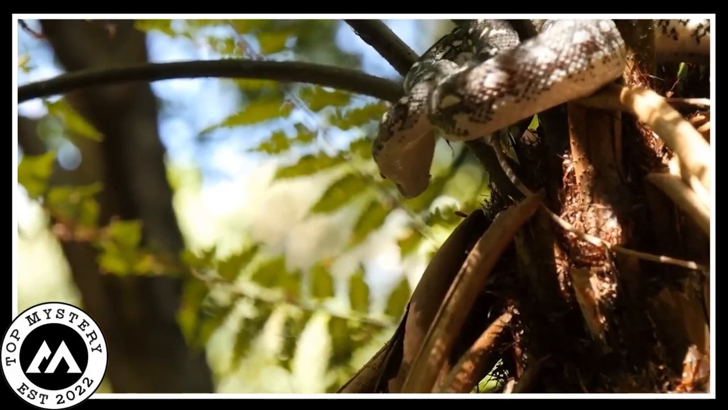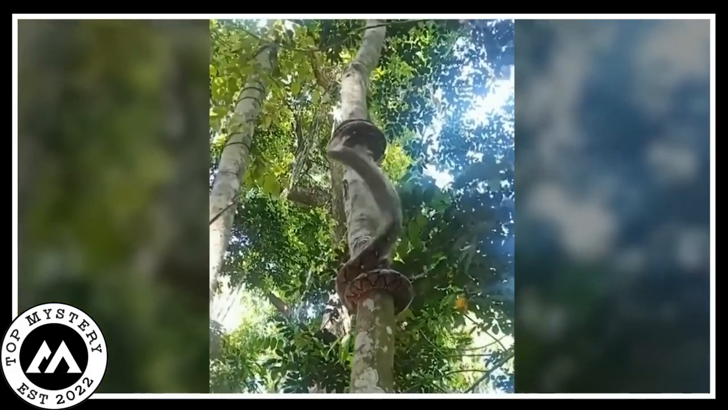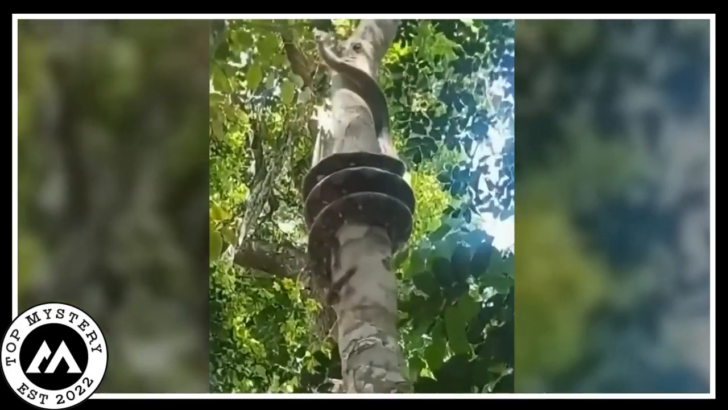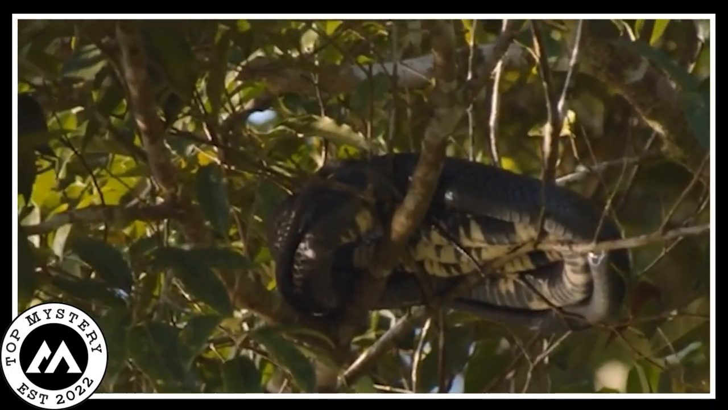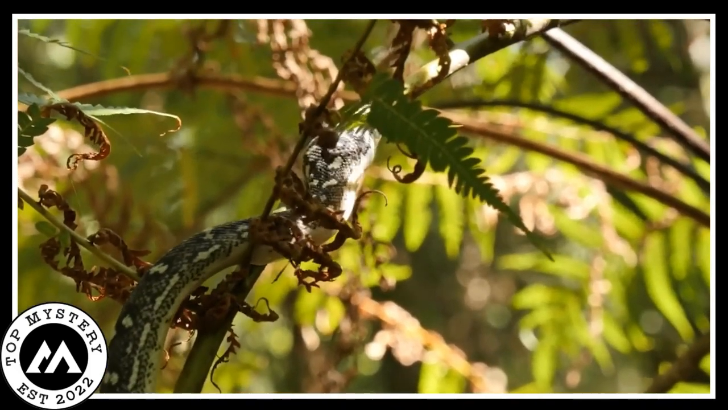And let's talk about scary. This python takes the cake. Its scaly body moves with an eerie grace, making you question if you accidentally stumbled into the Snake Olympics. It's a masterclass in both terror and tree climbing skills.